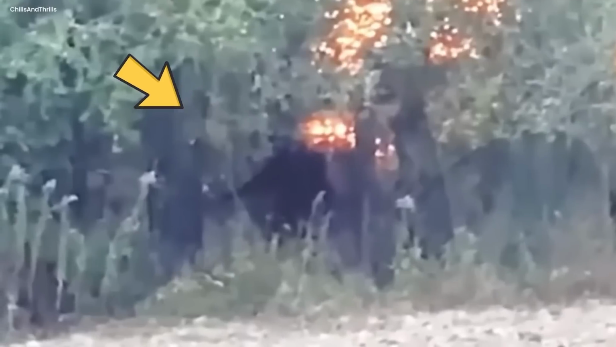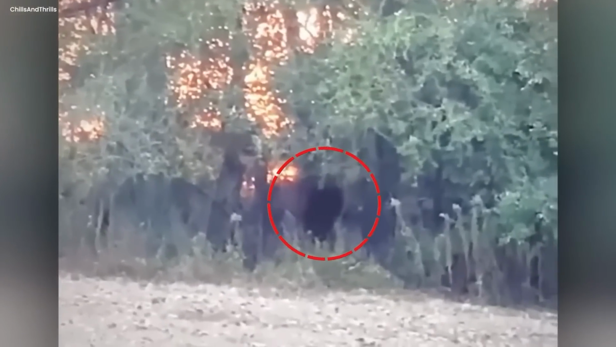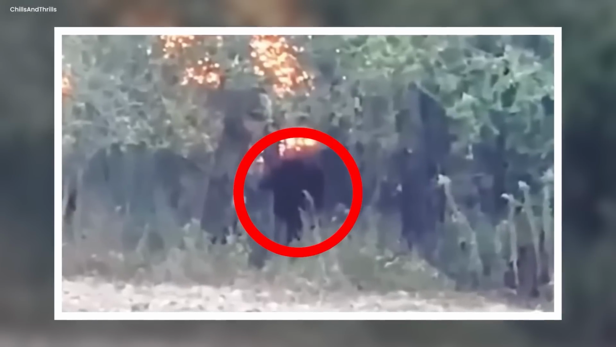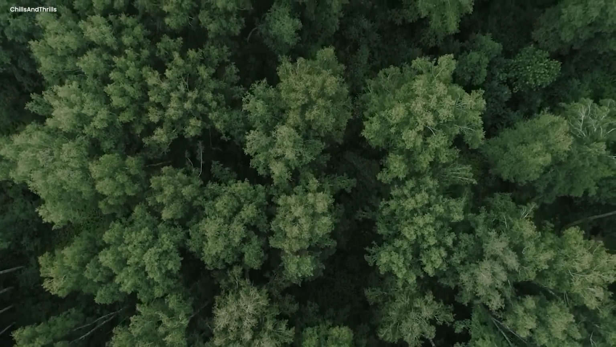The camera continued to roll, capturing each heart-pounding moment. The creature's deliberate and menacing movements defied explanation. Was it a guardian of unspeakable evil, or did it foretell impending doom? The once lively forest fell into an eerie silence, as if nature itself recoiled from the abomination that prowled its depths.